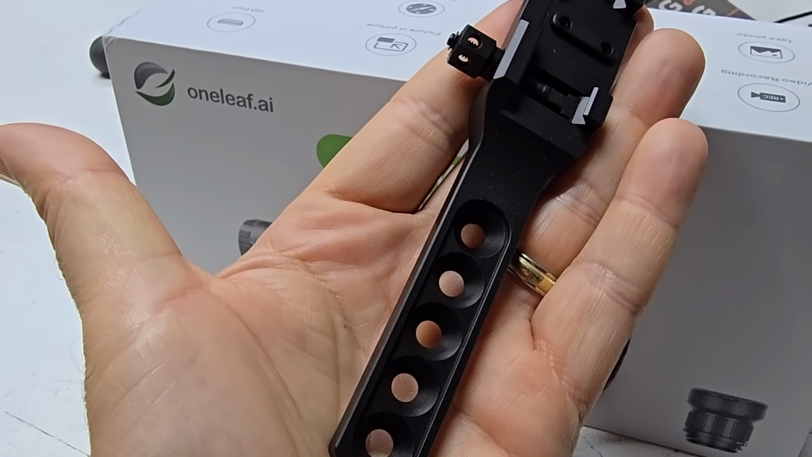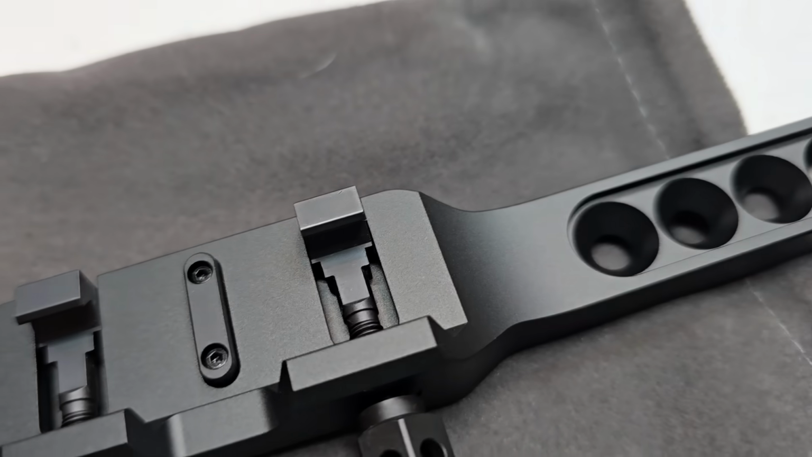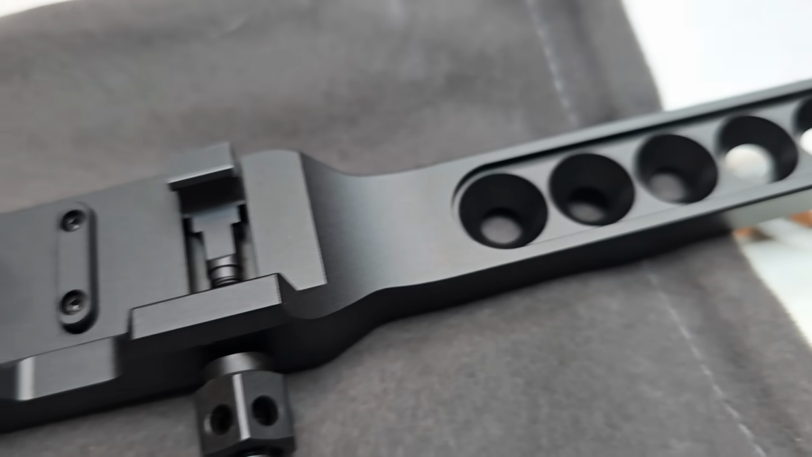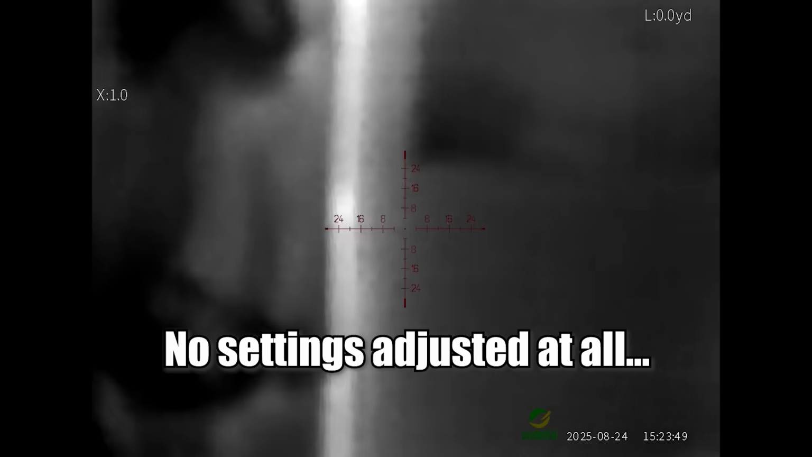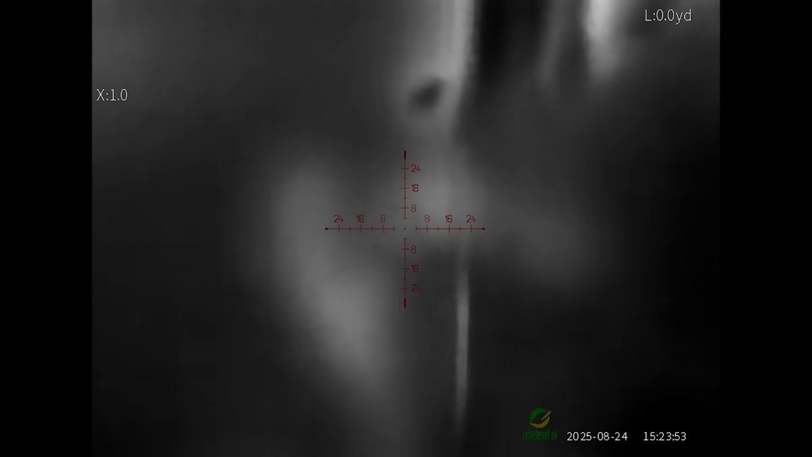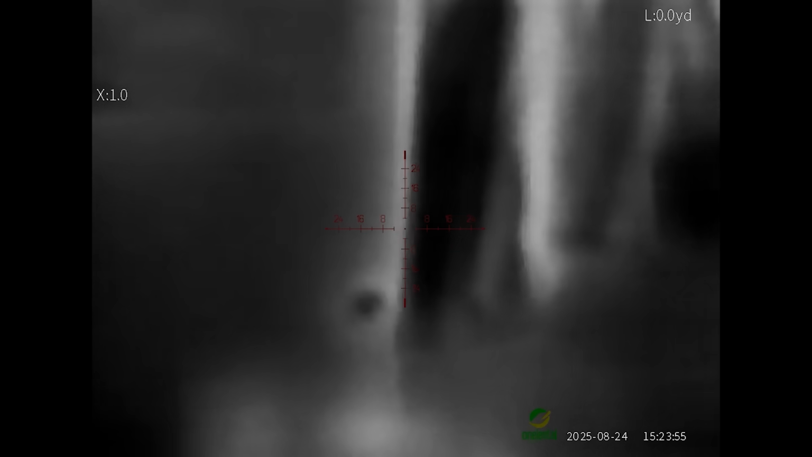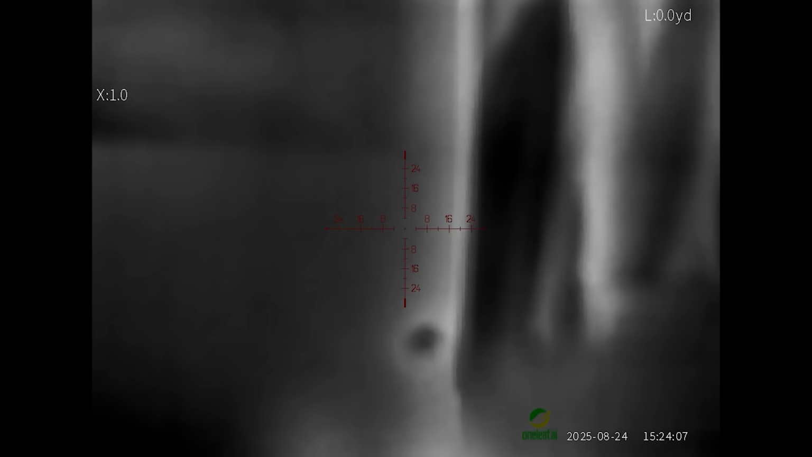We can put this bracket right on the bottom of the scope and mount this to your weapon of choice. In our case, it would be a crossbow. So you double press and it starts recording, and this is what I'm seeing now. It's well lit down here, but if you look, you can see certain areas. This is a thermal scope, and certain things have more heat than other things. It is showing that around that doorway you have a lot of heat, because on the other side of that is the garage, and the garage is not in the air conditioning, right?